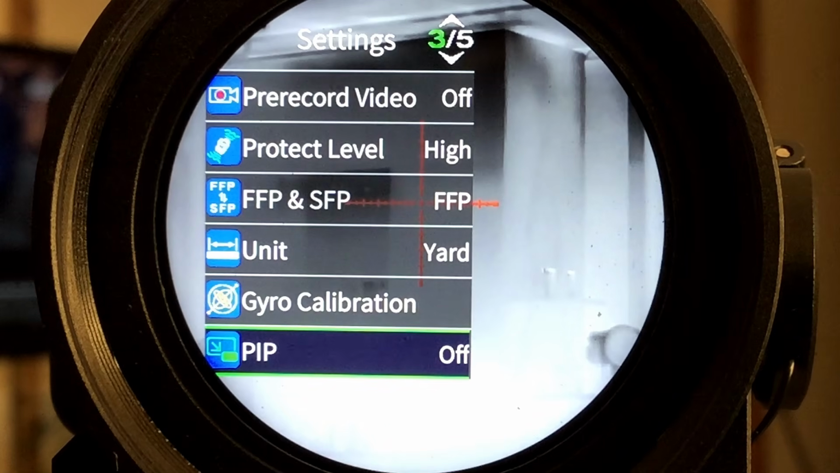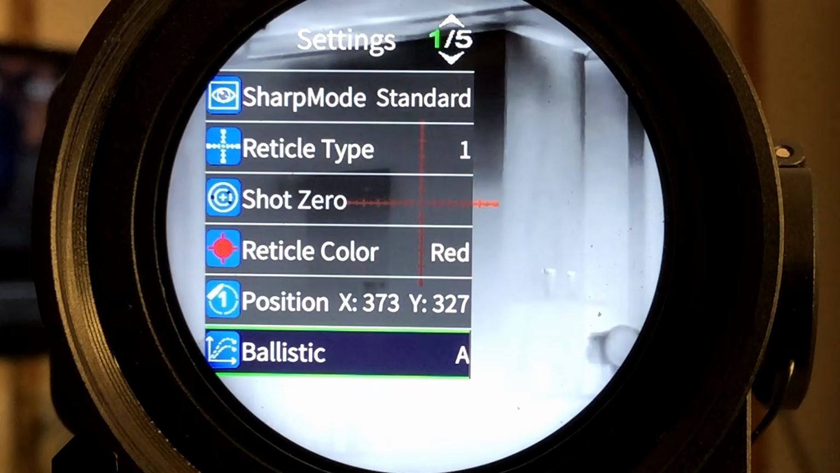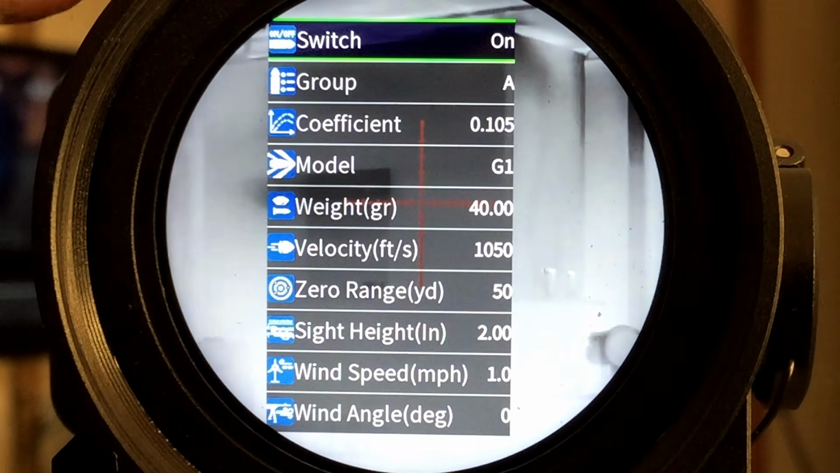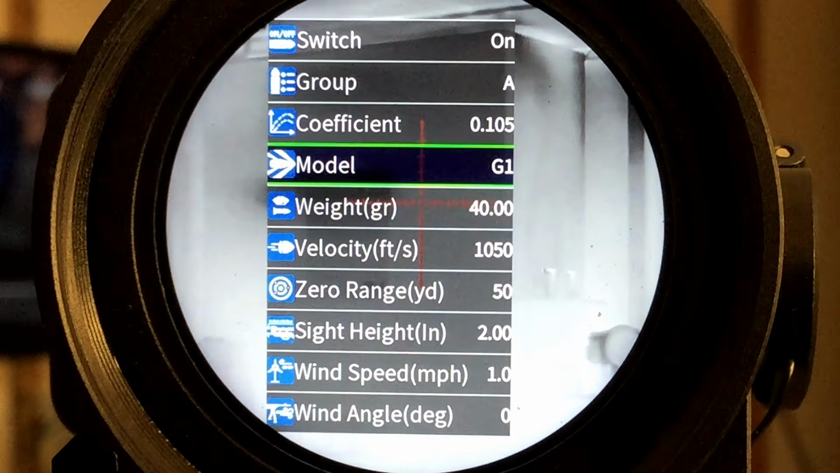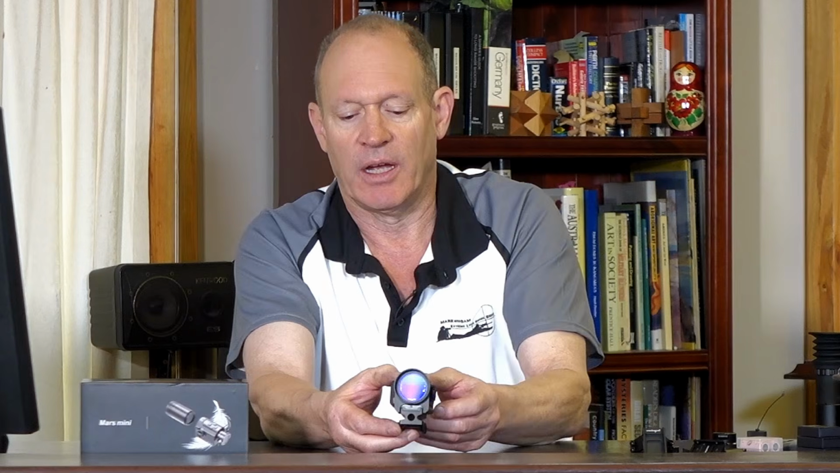This also has all the ballistic data, same as the MT1000 has. Go through the process, a very simple menu, putting in all the ballistic data on that side of things. You can set it up to whatever reticle you want on the back there. You have a whole range of, I'll flip that up.